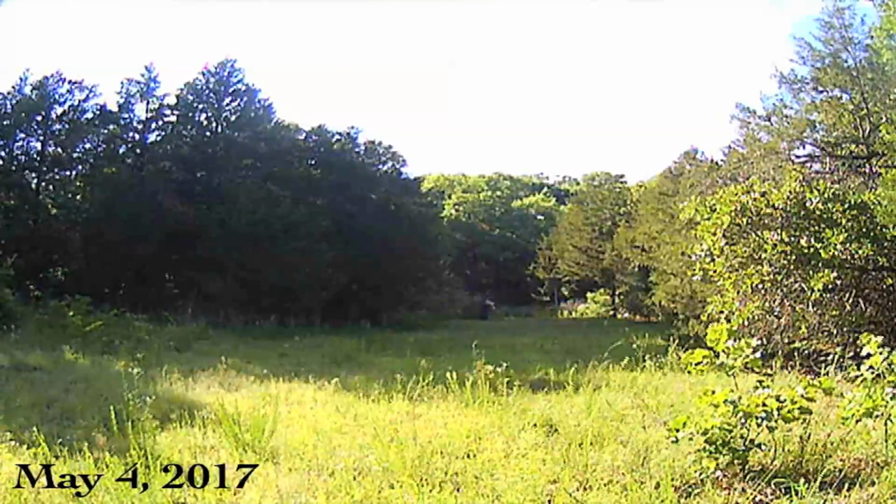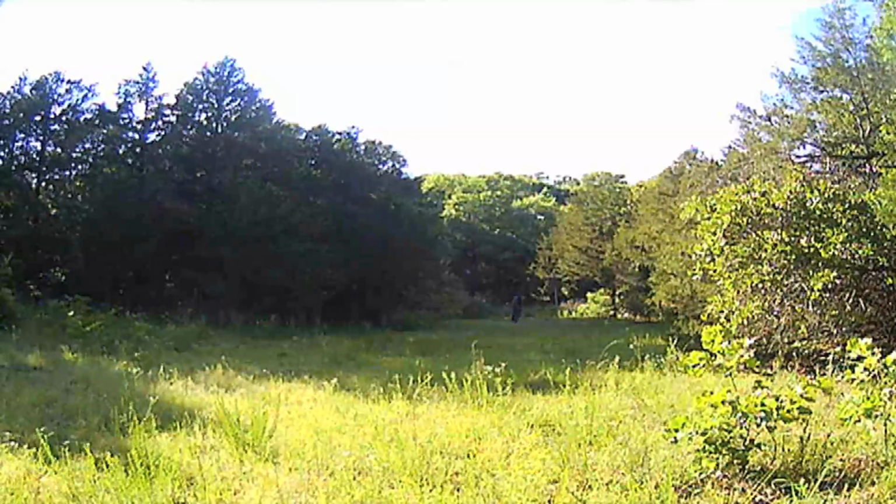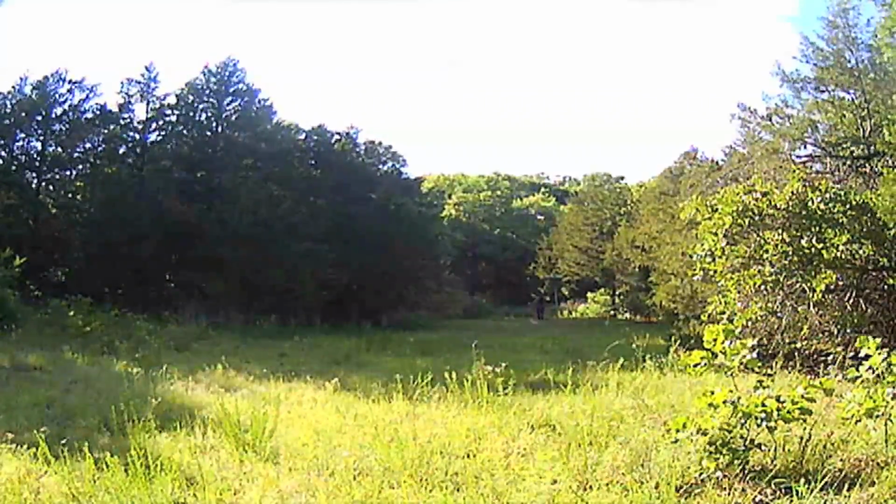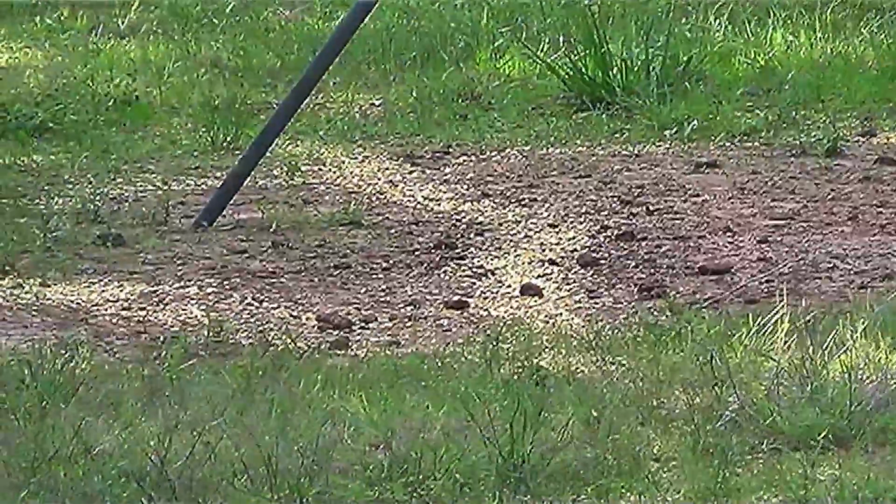I'm going to sit out all night long. Hopefully we'll get me a hog or two. And what I'm going to try to do is double up on my first set if more than one comes out. I actually laid my corn in a line parallel to my blind. So we'll get set up tonight. I'm going to be using my 143 grain ELD-x because I know those actually penetrate through. And we'll get set up. We'll see how this goes.